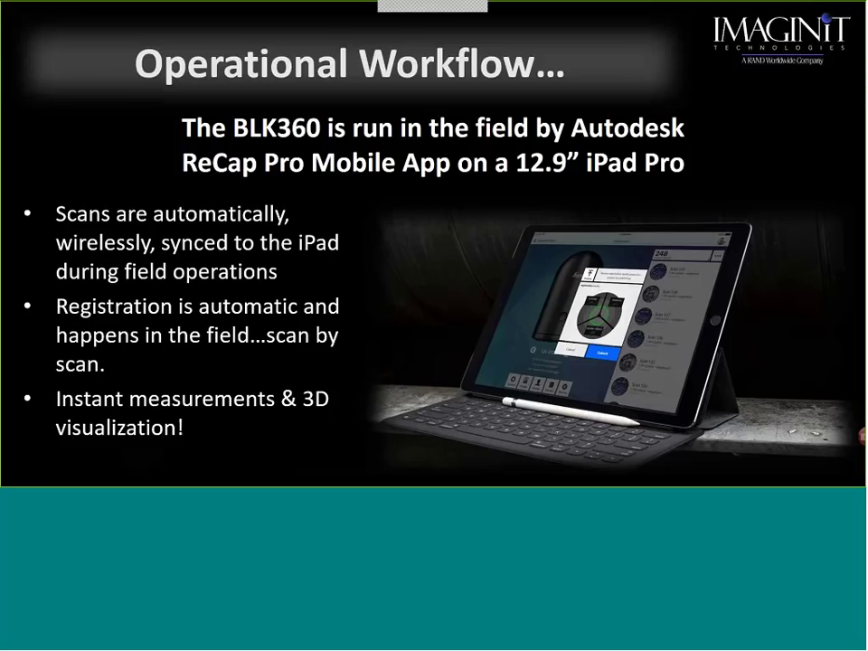Now, I do want to back up and add one thing. There are going to be times where I've got to move the scanner to a location where I may not be able to see a whole lot of overlap between the two scans.